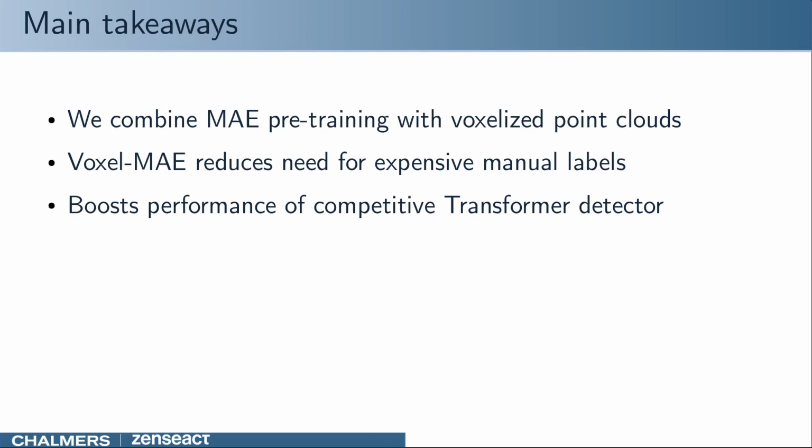To summarize, we propose a method for applying MAE pre-training to voxelized point clouds. We show that Voxel MAE greatly reduces the need for manual annotation and that it boosts the overall performance when using all available labels.